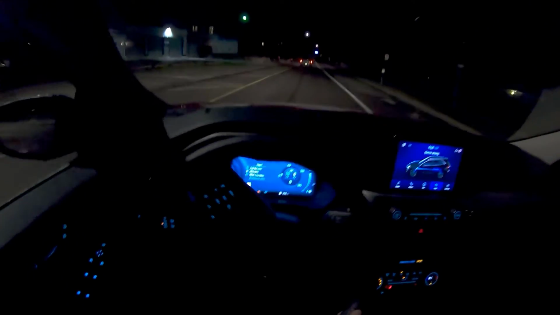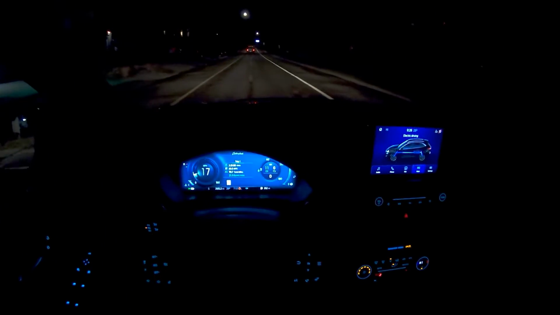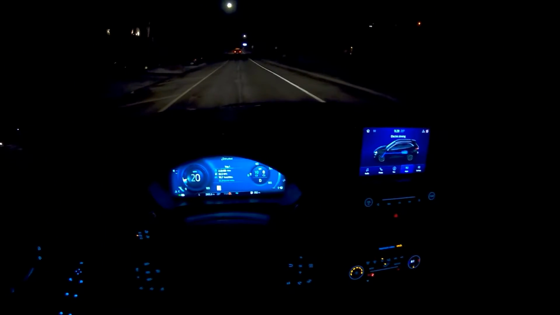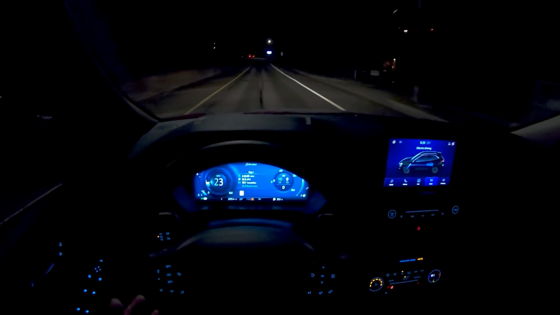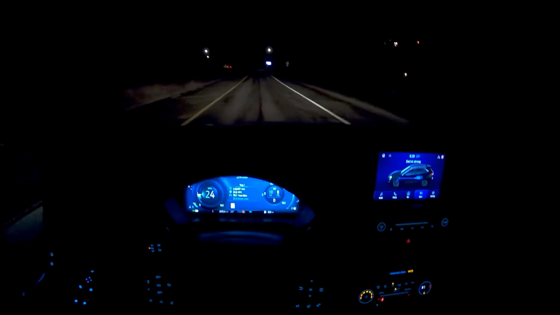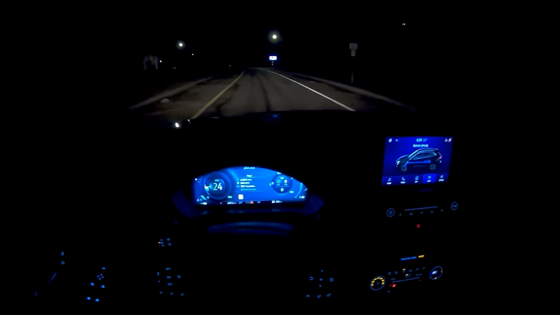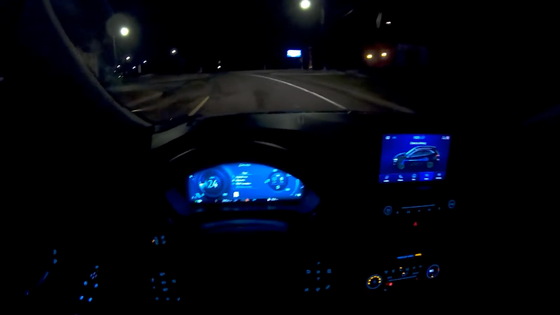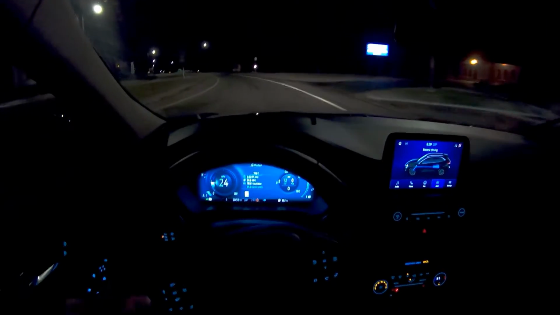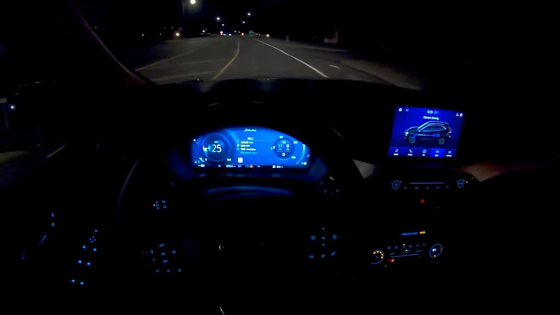I'm going to have to ease on the throttle here. Kind of got an uphill, so we'll see how much battery we've got left. That is one thing that I've not been able to find on the car, and I don't think it shows it, is actually the state of charge of the hybrid battery. I know on the Prius you could see, even though it wasn't much and it fluctuated a lot, how much juice you had in the battery at any given time, and that would kind of tell you how long you could run on battery only before the engine would kick in.